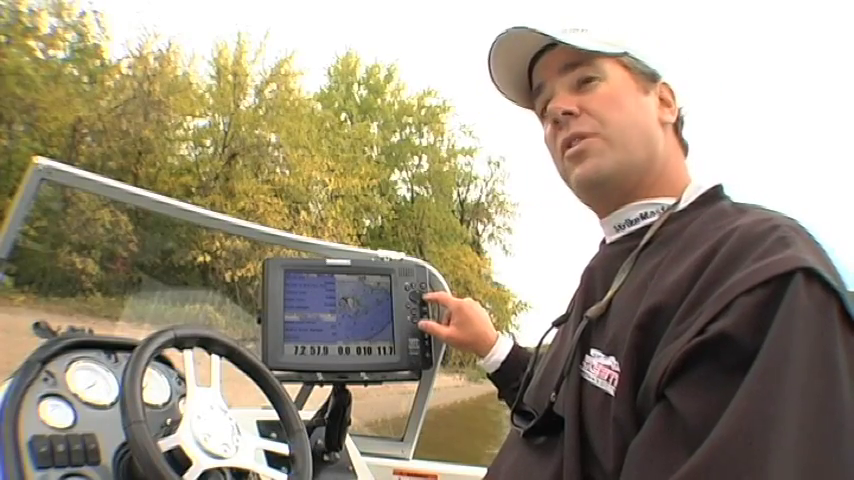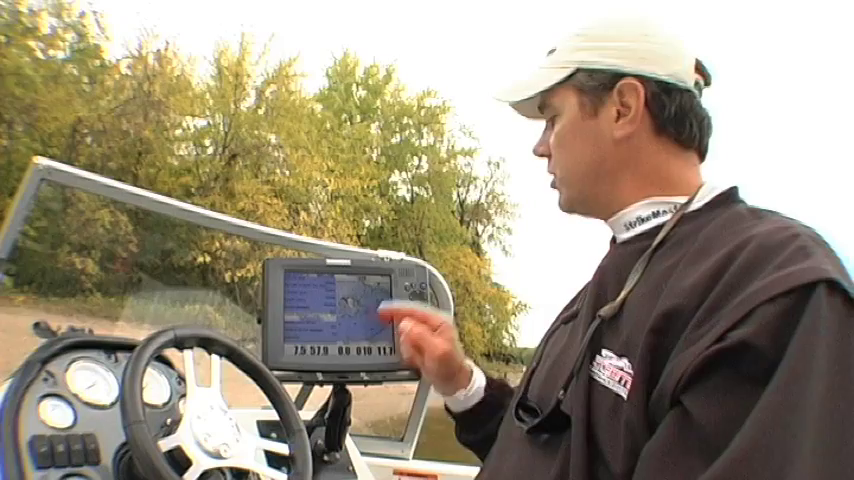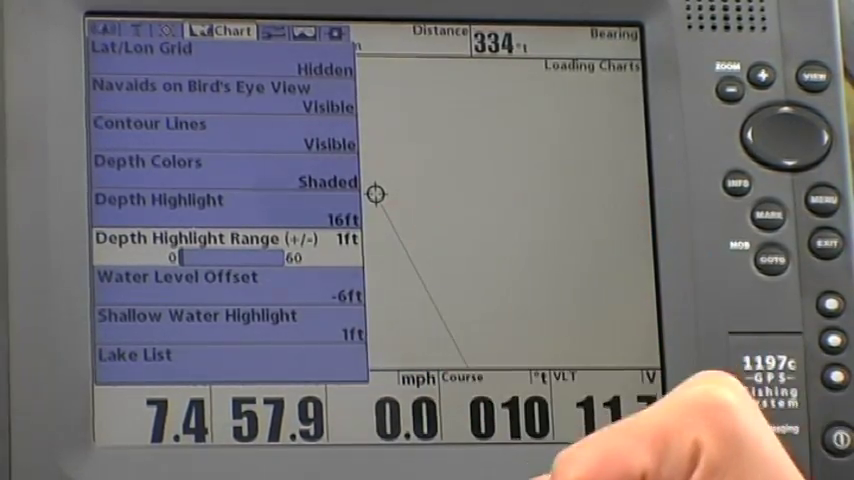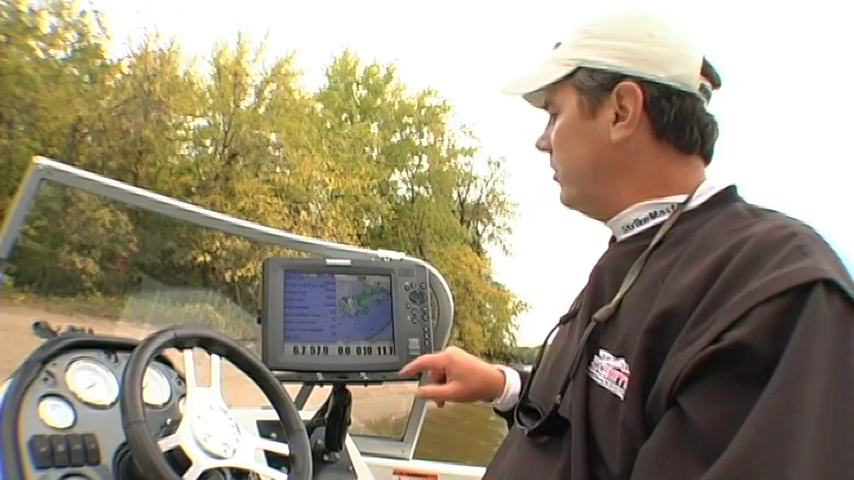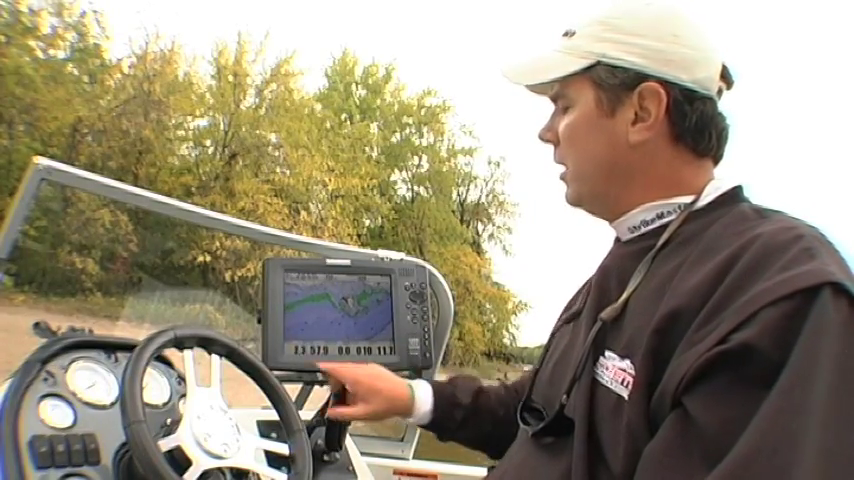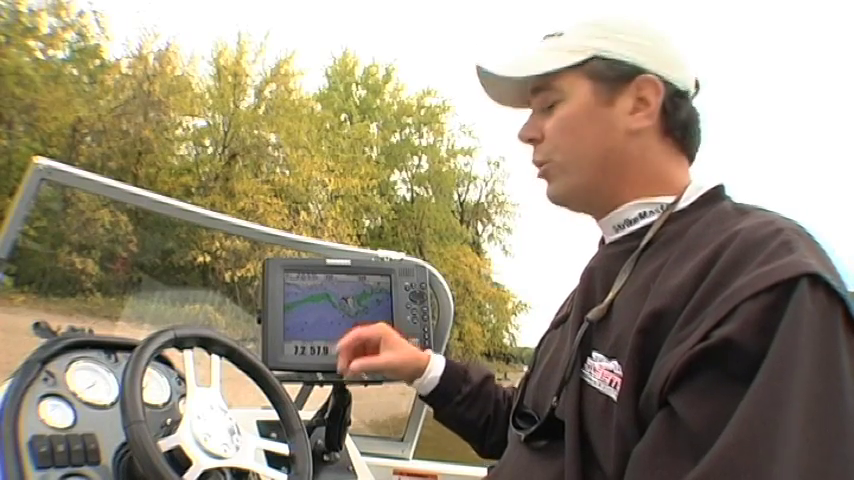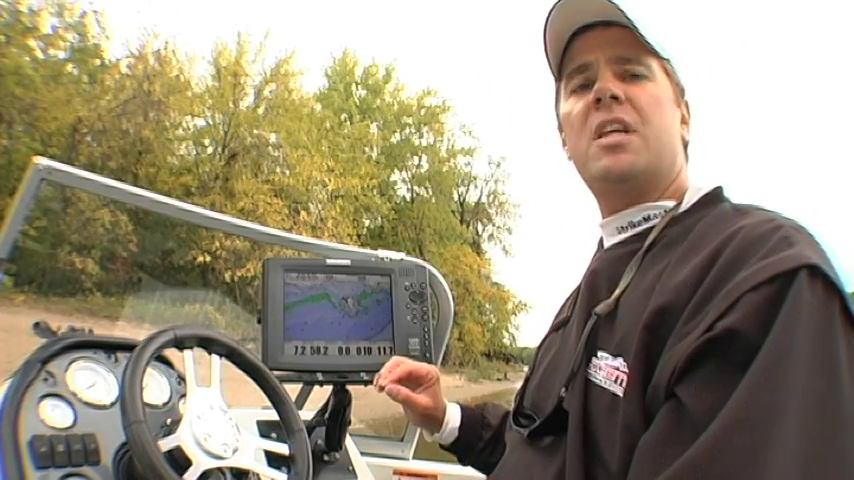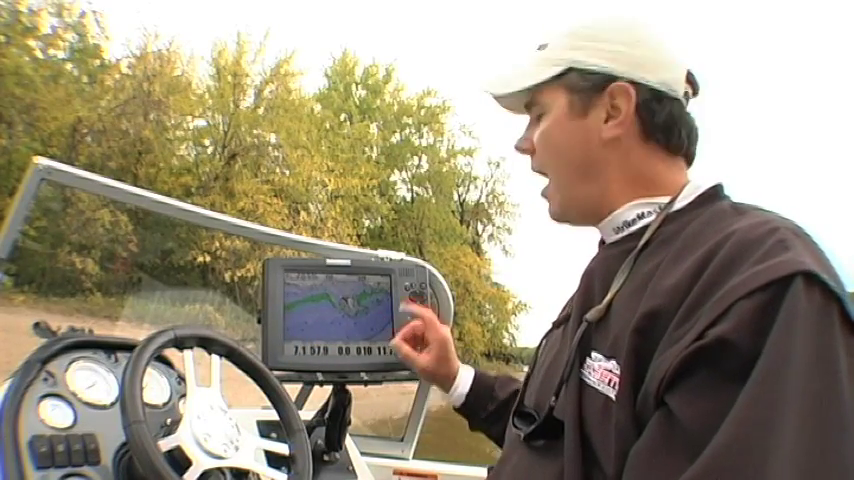And because we're catching fish 1 foot on either side of that original highlight depth, all we need to do is add 1 foot of range on either side of our depth highlight. And what happens is the Lakemaster map highlights that depth range from 15 to 17 feet. If we're catching walleyes pulling Lindy rigs or spinners or crankbait, we know exactly where we need to keep our boat, and it's shown clearly in that green highlight on the Lakemaster map.